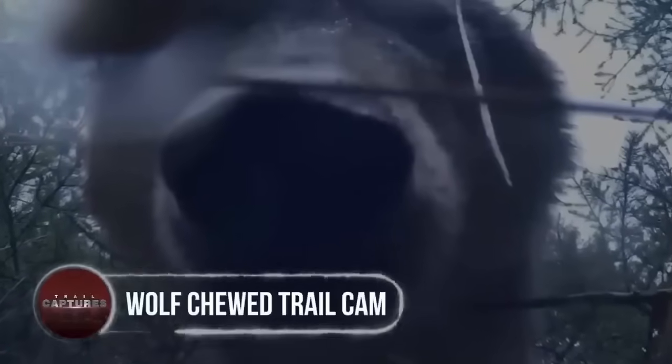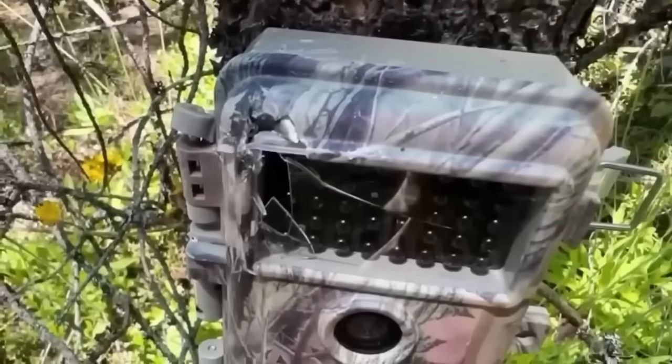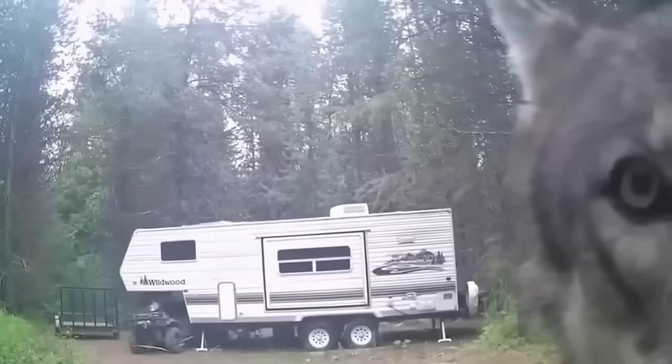Wolf-chewed trail cam. In the wild, even trail cams can become a predator's chew toy. One unfortunate camera faced the powerful jaws of a wild wolf, but miraculously survived the gnawing. The furry culprit left the camera behind, chomping it like a chew toy. The incident captured on camera offered a glimpse into the fierce survival instincts of the animal kingdom.